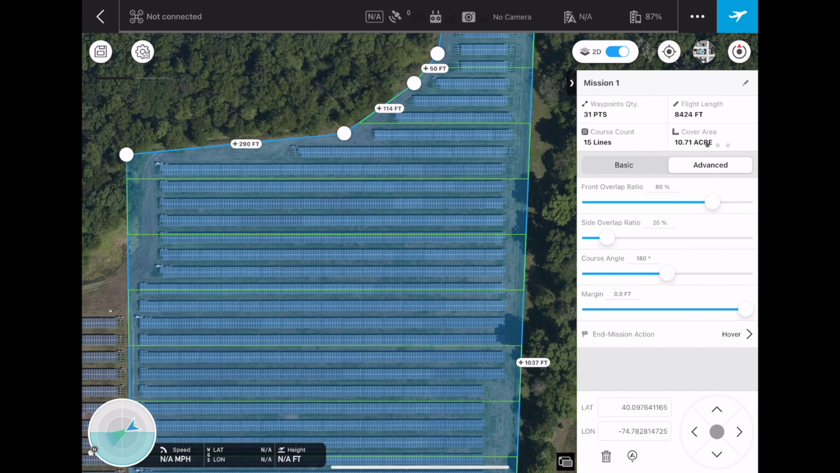Okay, so that's all the settings that we had to do in GS Pro. And one more thing to note is that at the top here we have some good information about the flight. So we have the flight length in feet, we have how many acres, we see the estimated flight time and how many batteries approximately. So a bunch of great information here. And so now we have to go turn on the drone.